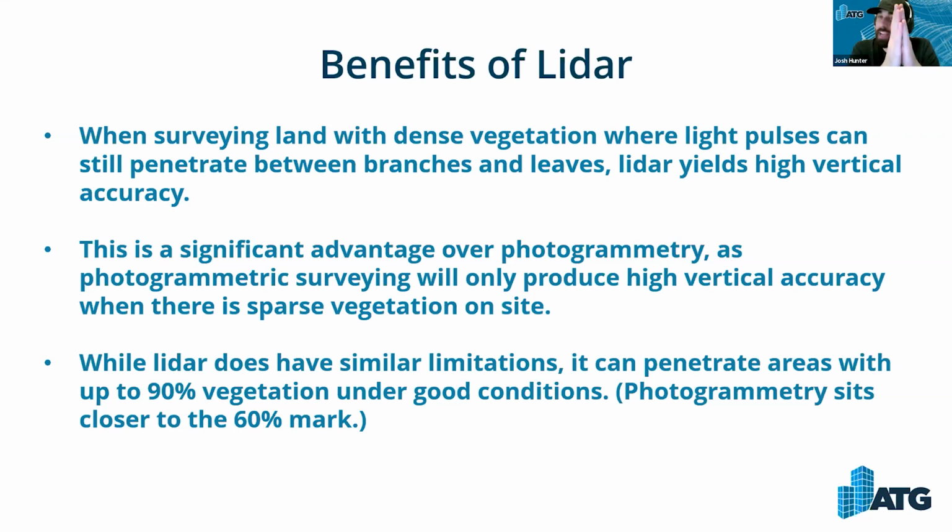LiDAR is always going to be a little bit tighter, a little bit more precise than photogrammetry, but as I will go into in probably the next slide, you will notice the big difference between LiDAR and photogrammetry is the cost. But staying on LiDAR right now, while LiDAR does have similar limitations, it can penetrate areas with up to 90% vegetation under good conditions, compared to photogrammetry, as you can see here, at about that 60% mark.